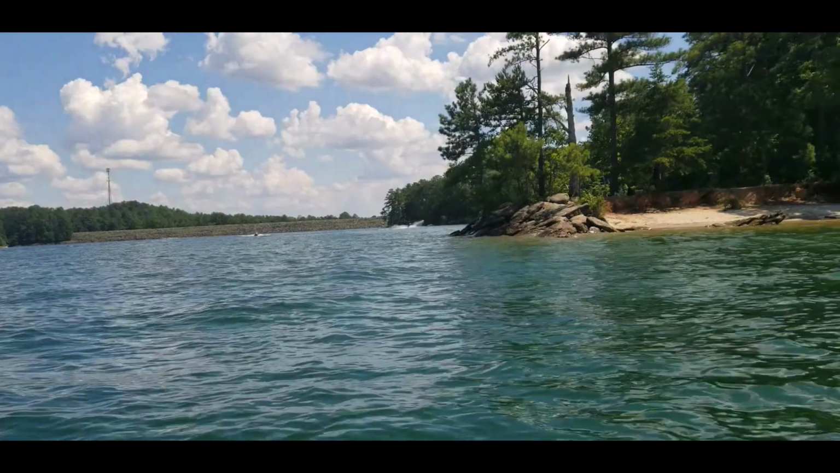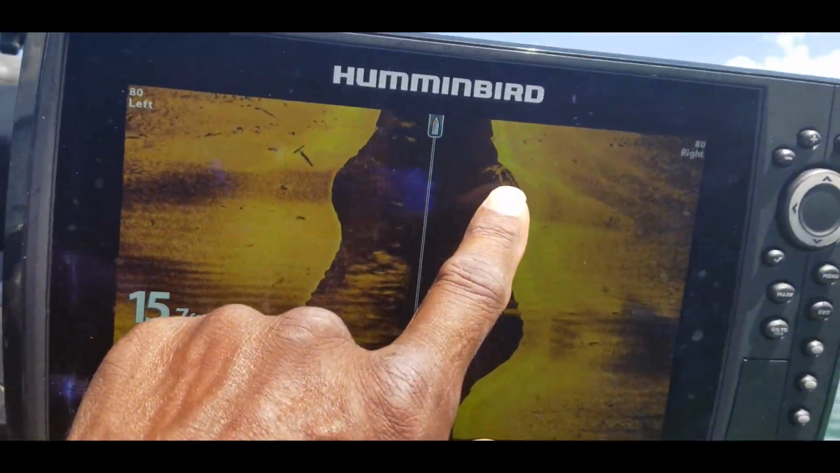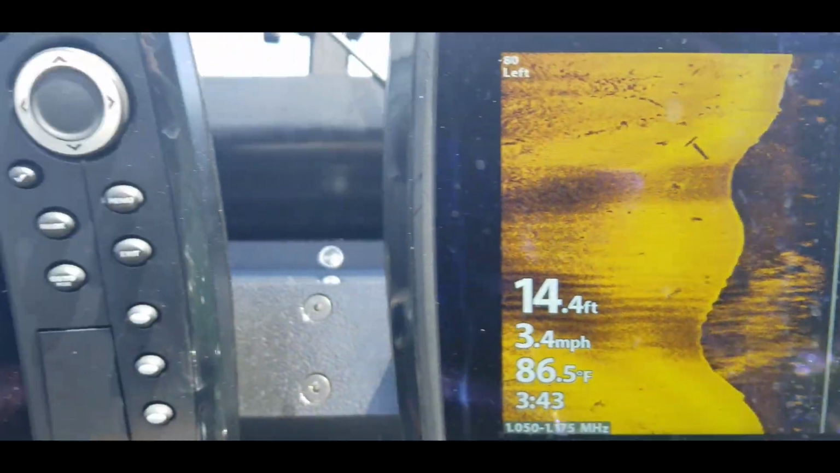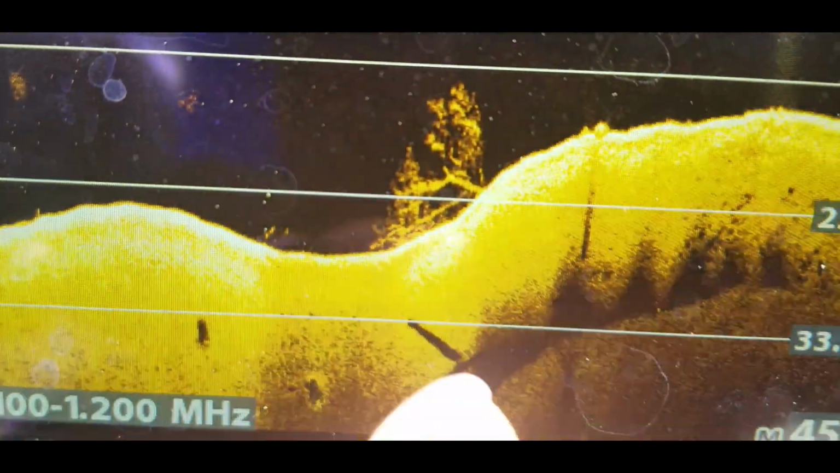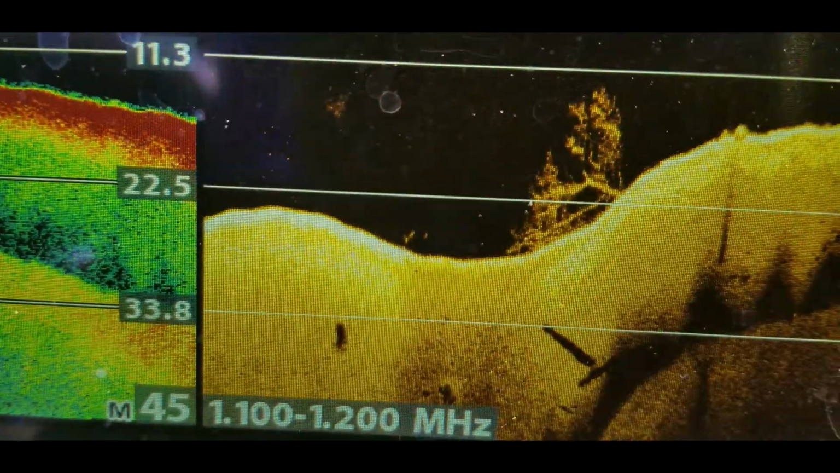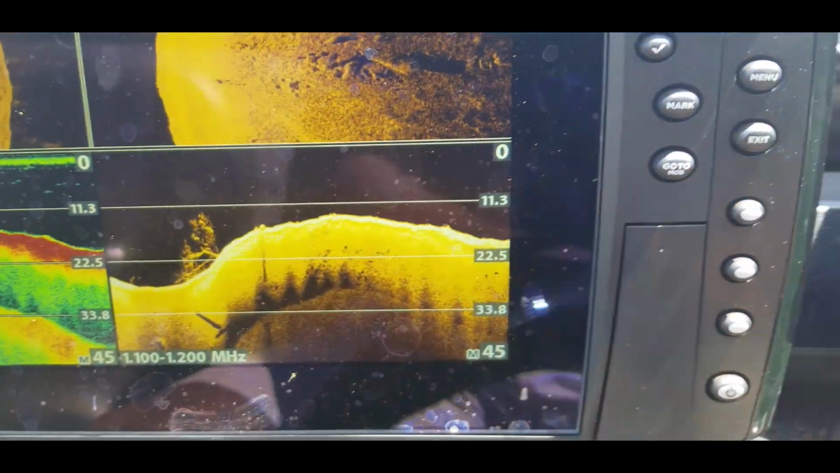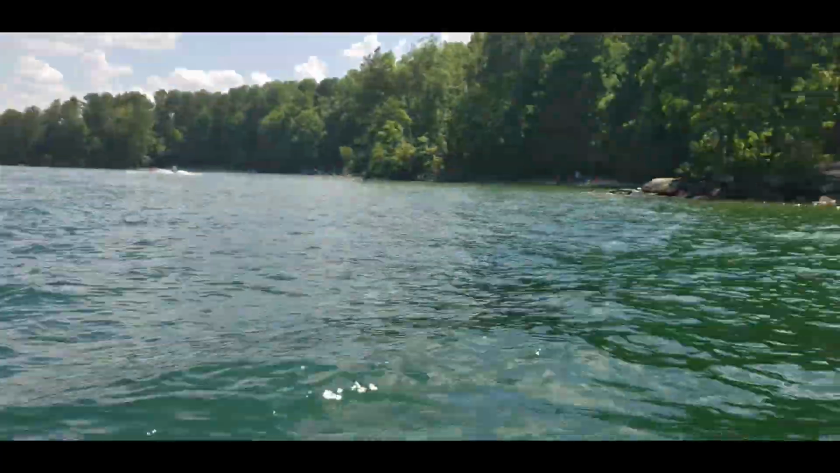Okay, so look at this, guys. So now we're coming across this point right here. And look what we have just run across. Now on side scan, you can see that right there. That is a brush pile. Check it out on down imaging. See that? That is a good looking brush pile, guys. Right now, if you look real closely, you can see that there are no fish on that. But that does not mean that there will not be fish on there another day whenever you come out to check on it later.